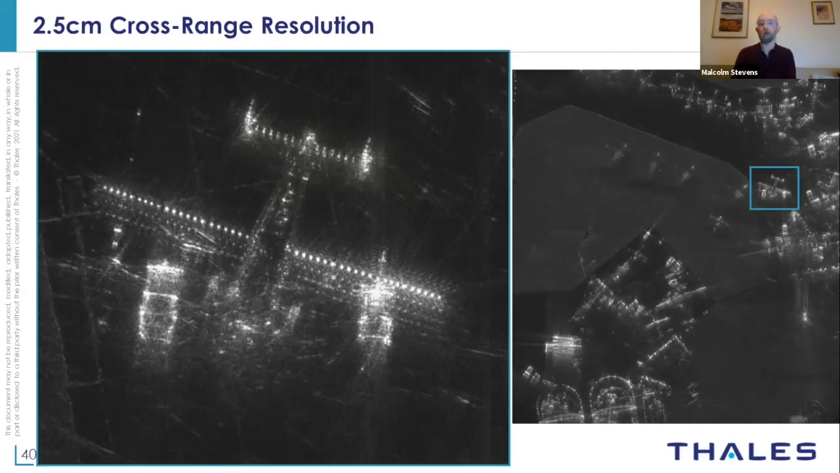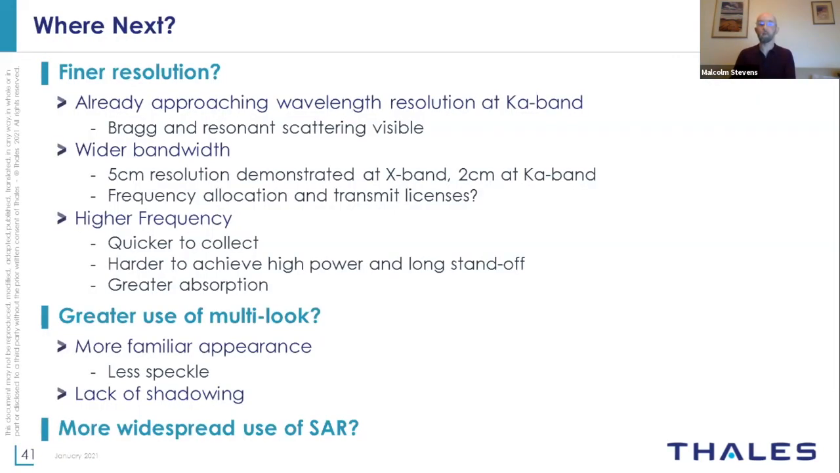So why not actually go further than this? So what is the next challenge? Do we go for finer resolution? We're already approaching the wavelength. We're getting 2.5 centimeter imagery with a wavelength of just under 1 centimeter. And we're seeing the effects of things like Bragg scattering and resonance scattering that you would see even at the coarser resolutions, but we're now seeing those effects actually limit the resolution that we can achieve in some of the imagery.